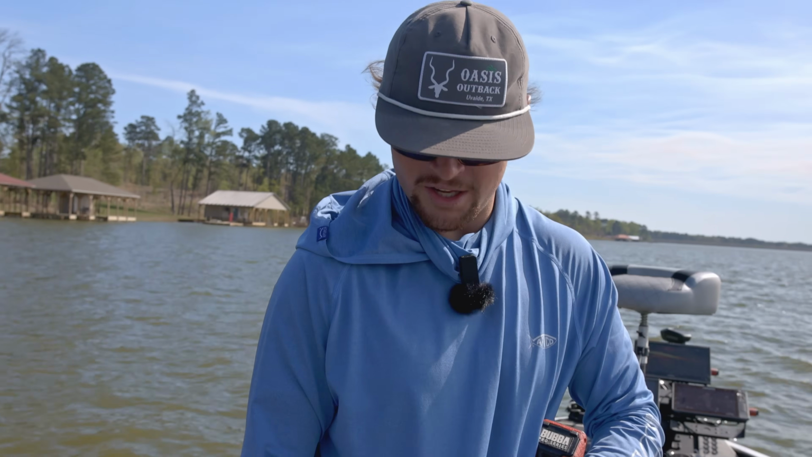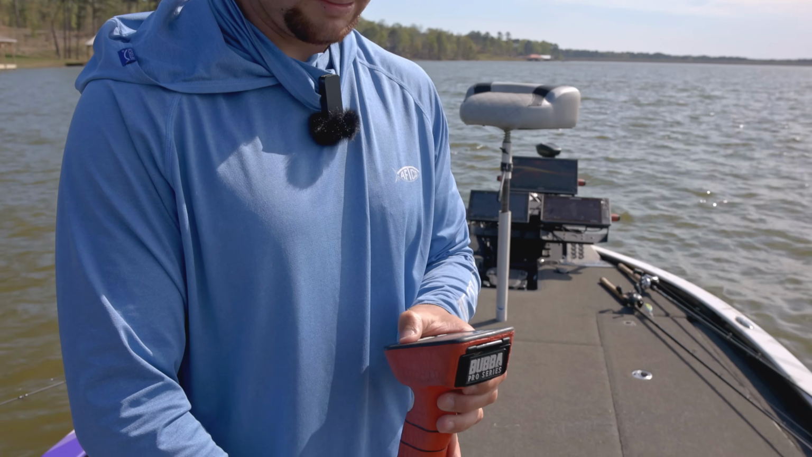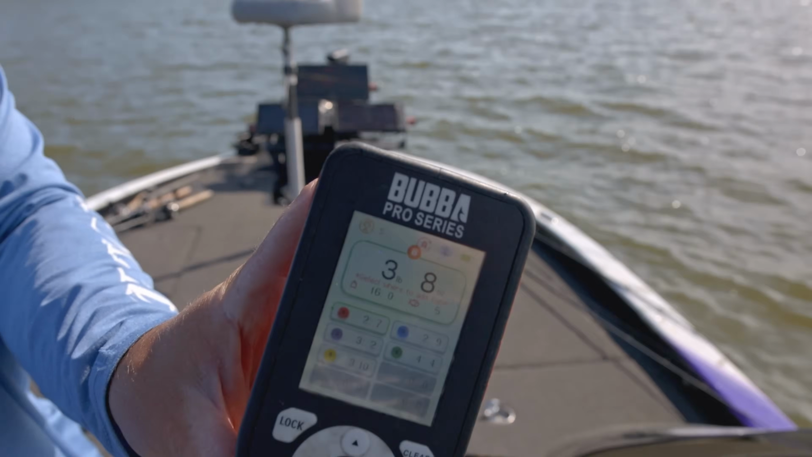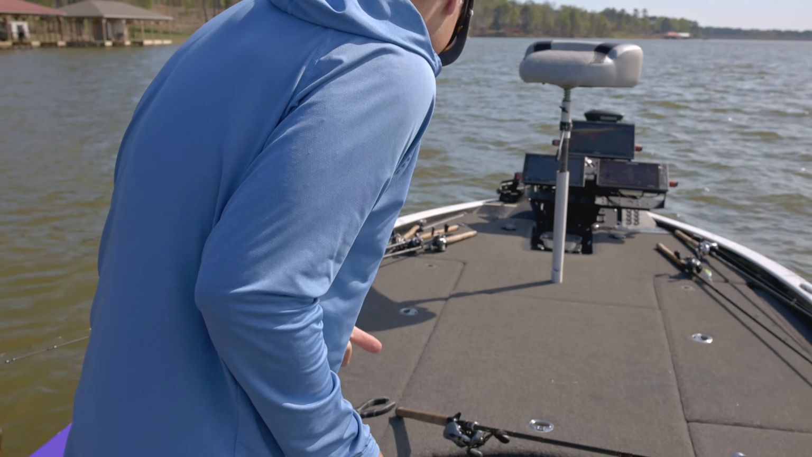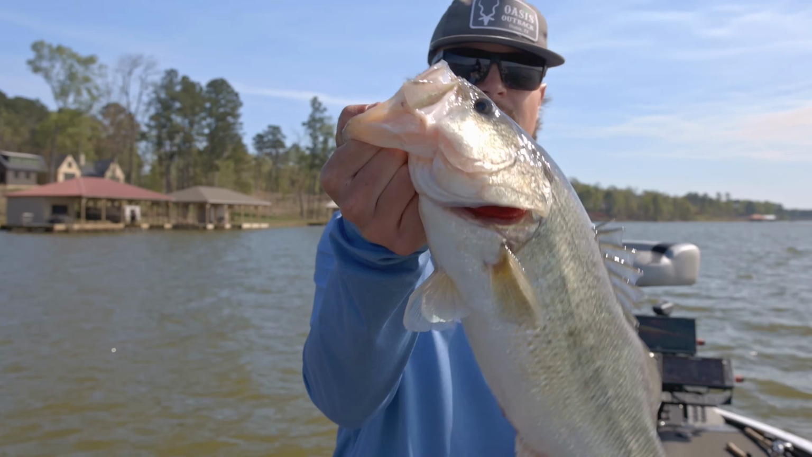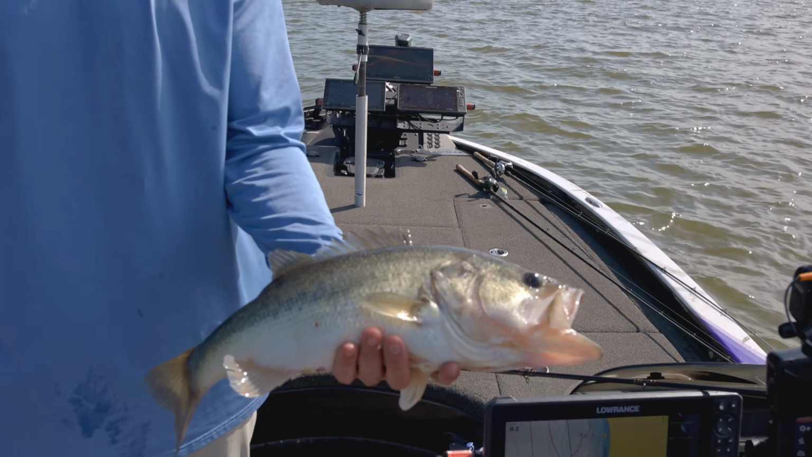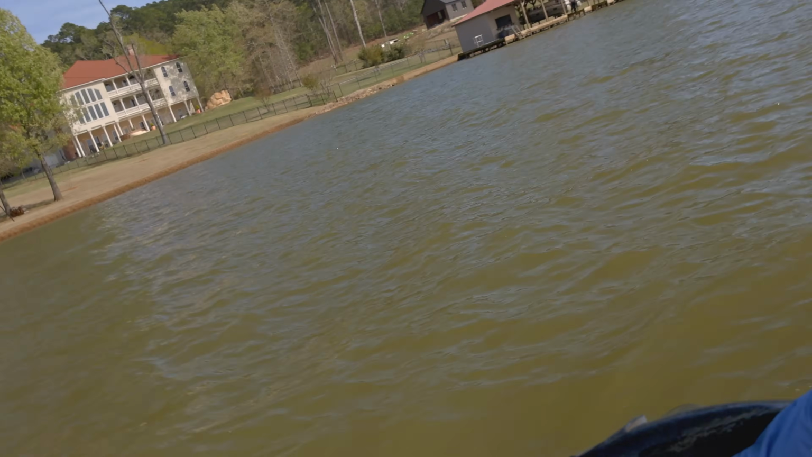Y'all requested that we switch it up from the dice style bait videos. What do you know? Still catching them. Another 3.5 pounder on the old Carolina rig. It's awesome. That is just awesome. I really hope y'all can see what that school is. I'll talk about it in a second, but we're on the same point I started on, and you know, it's one here, one there, but it's a pretty fish. Let him go.